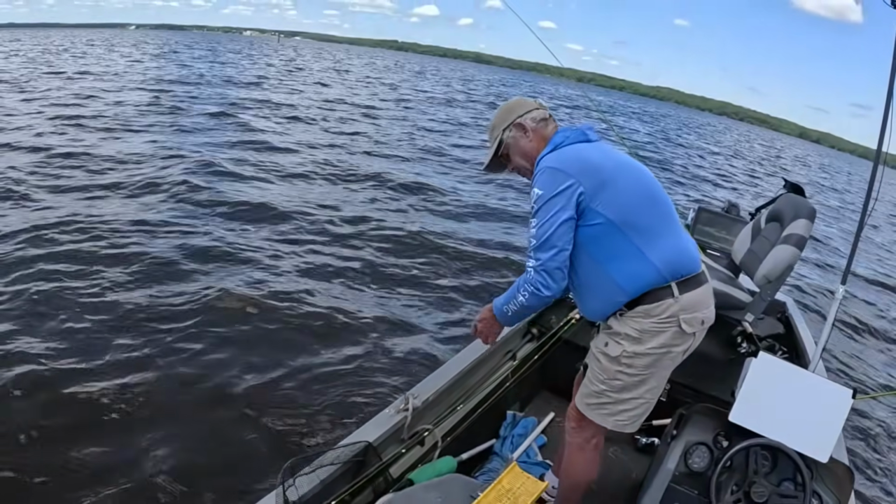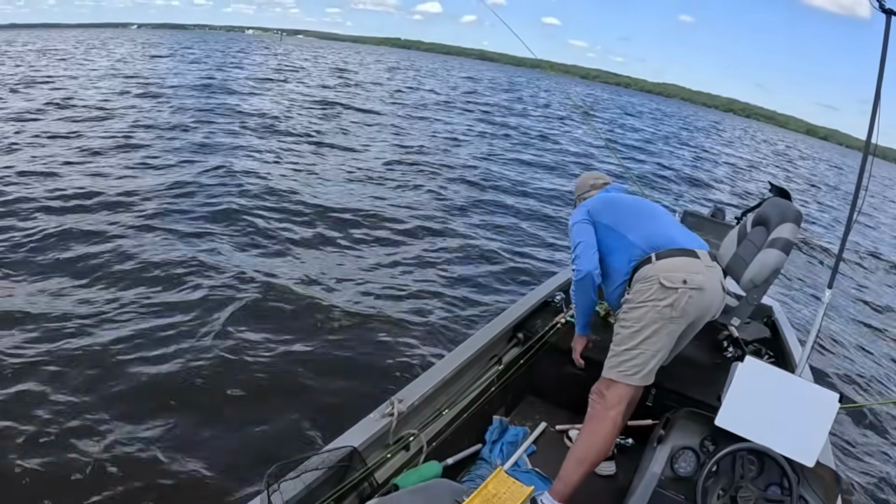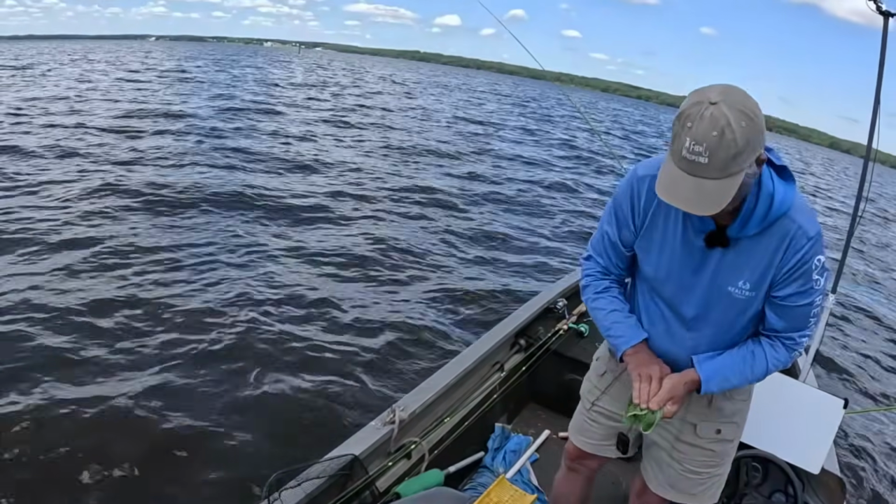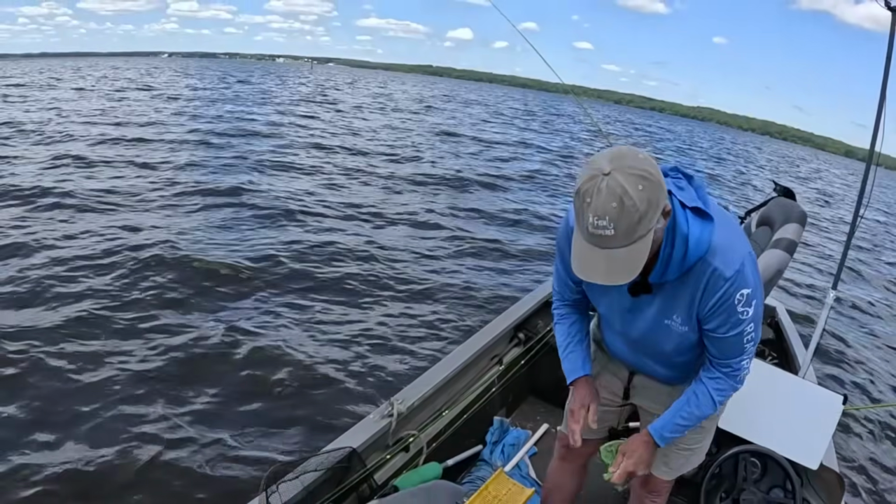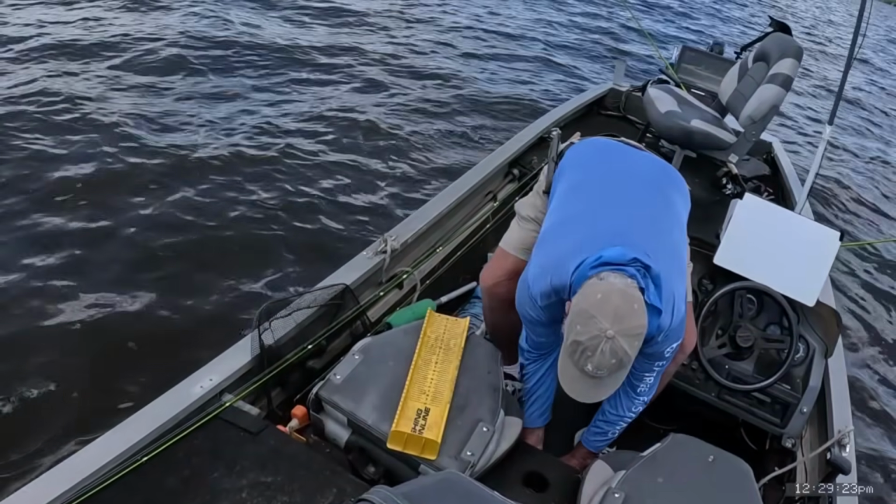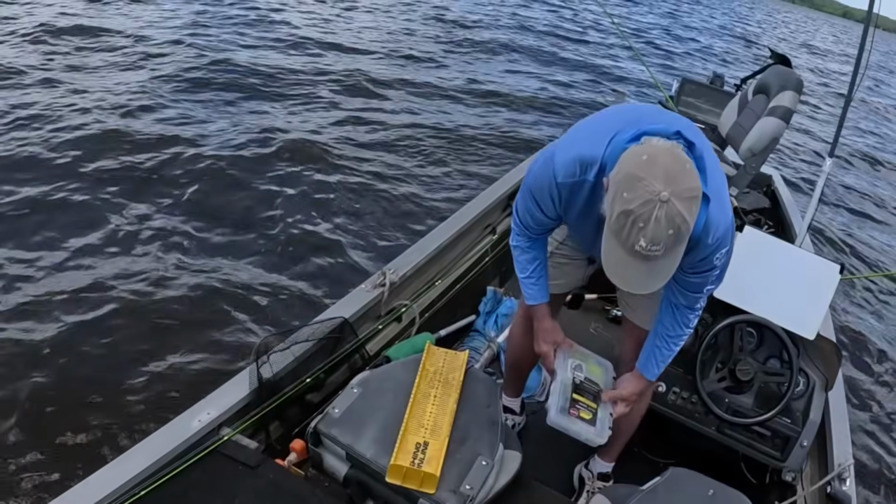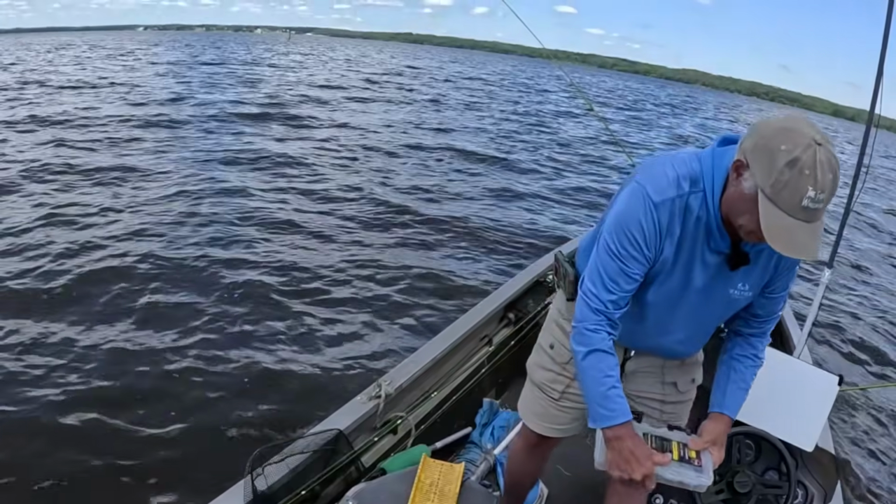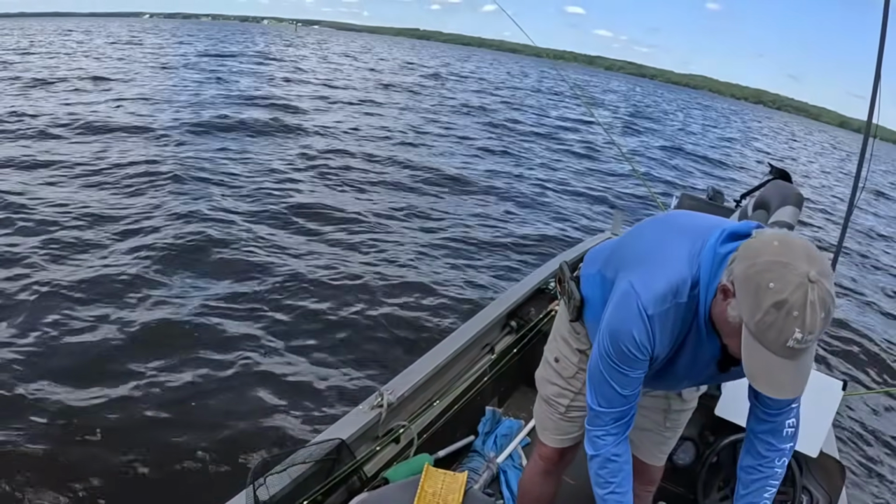Let me show y'all some stuff real quick. People ask me all the time about the baits that I use and all that stuff. Y'all know I use Sid's custom crappie jig hair ties. But for my plastics, which I use a whole lot, y'all probably seen me, especially the Lightning Bug and the Comet and the Lemon Meringue.